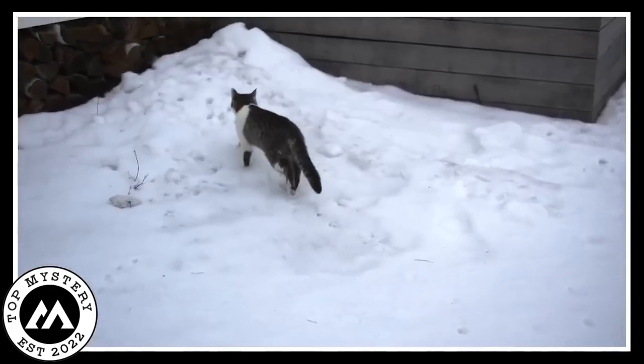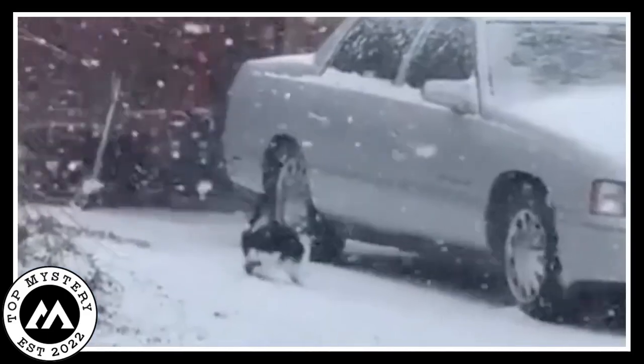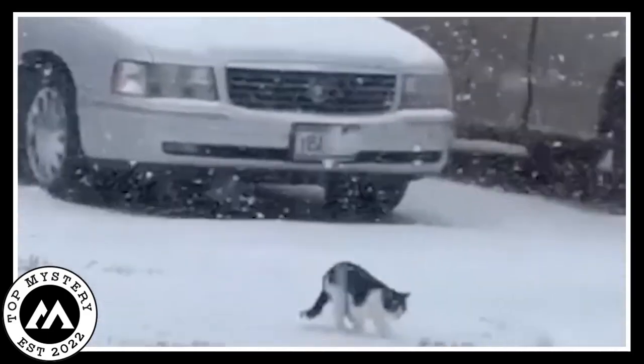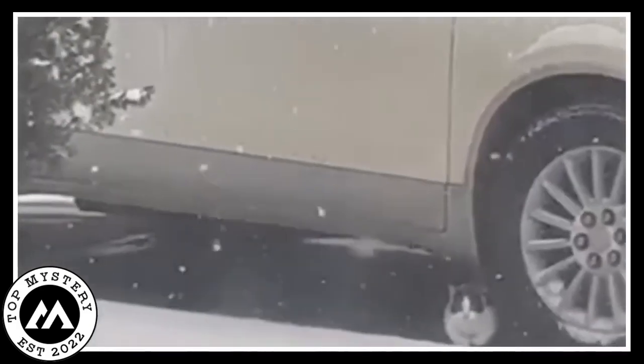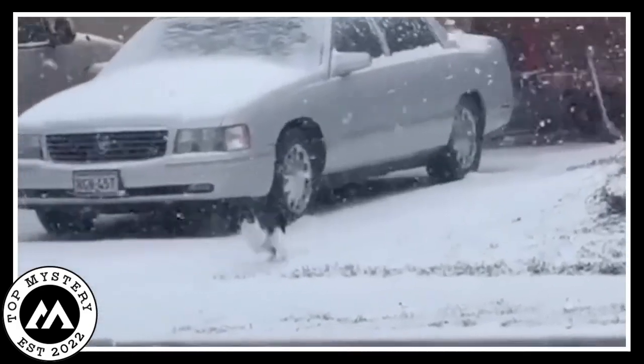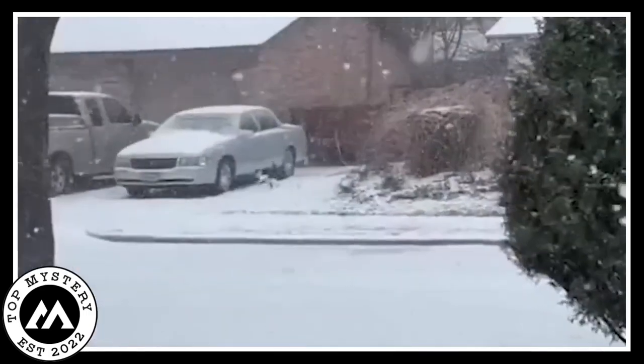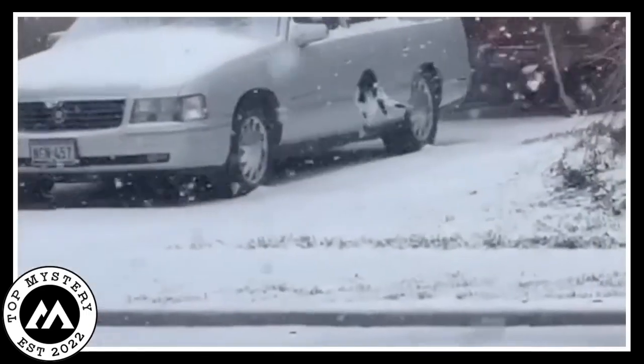The cat gazes into the sky, maybe wondering where this magical white stuff is coming from. And then, boing, another jump. It's a snow dance of sheer delight. There's something heartwarming about seeing a creature experiencing the simple joys of life. And this cat, with its playful snowy antics, is a reminder to find joy in the little things, just like it does in the snowflakes dancing around.